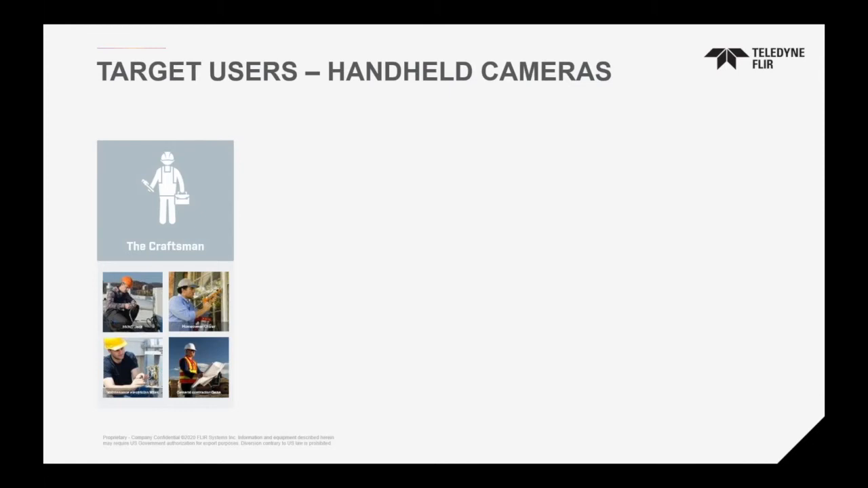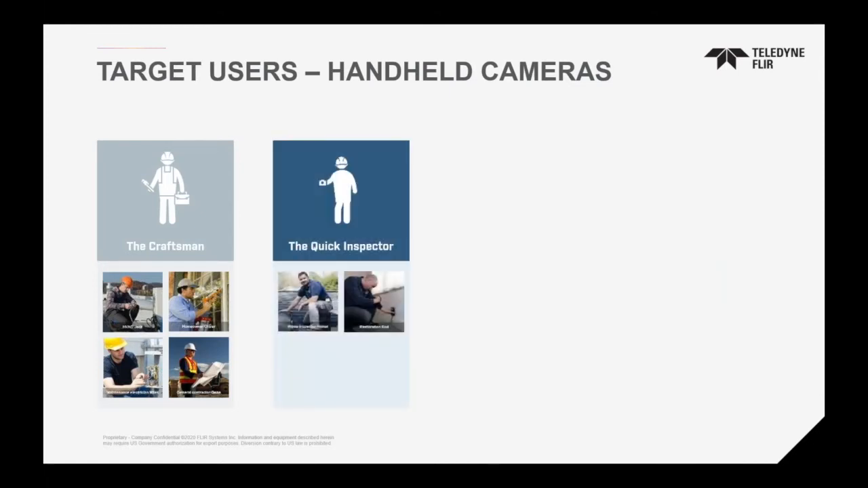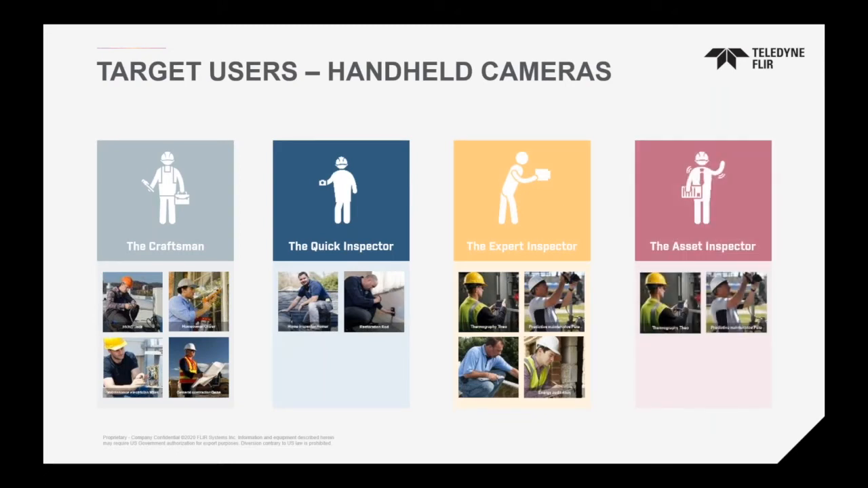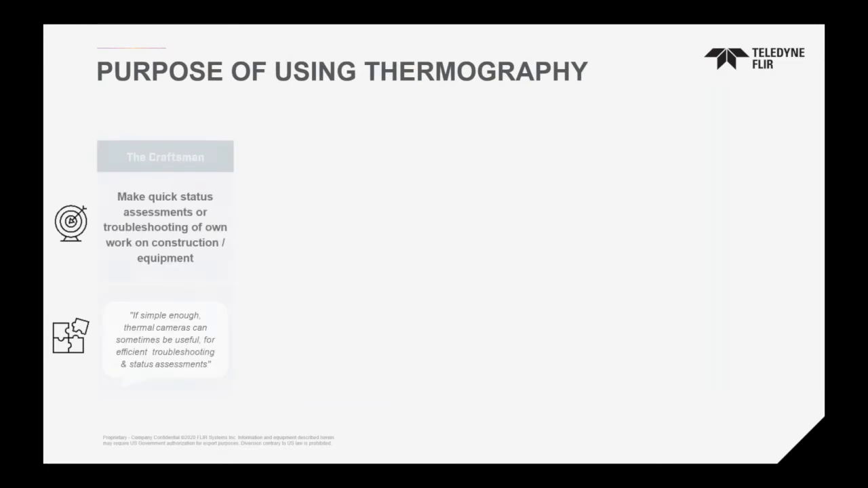The target users of today's webinar are what we call the craftsman, the quick inspector, the expert inspector, and the asset inspector. The craftsman is someone who is more for quick status, someone who is not really looking for detailed reports, not someone who's going to be sharing any information, just a quick check. That could be an electrician doing work in a residential area. He wants to see if there's an overheated panel, or a maintenance technician at a facility who just wants to check something quick. The purpose is just to diagnose rapidly, not for sharing information or creating detailed reports. We call that the craftsman.